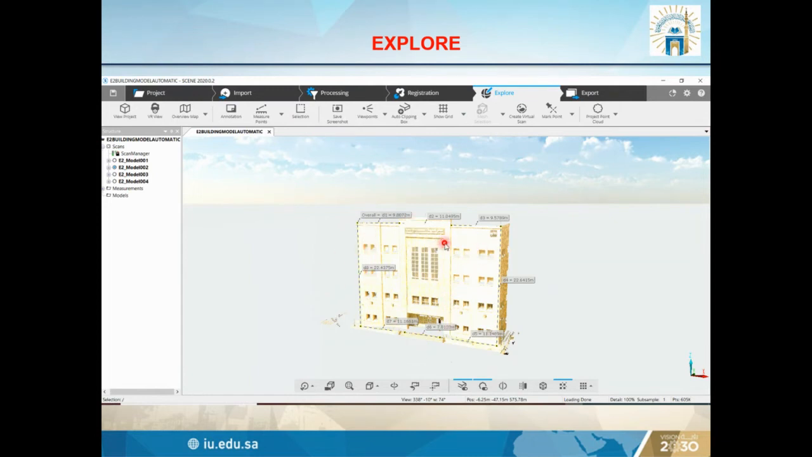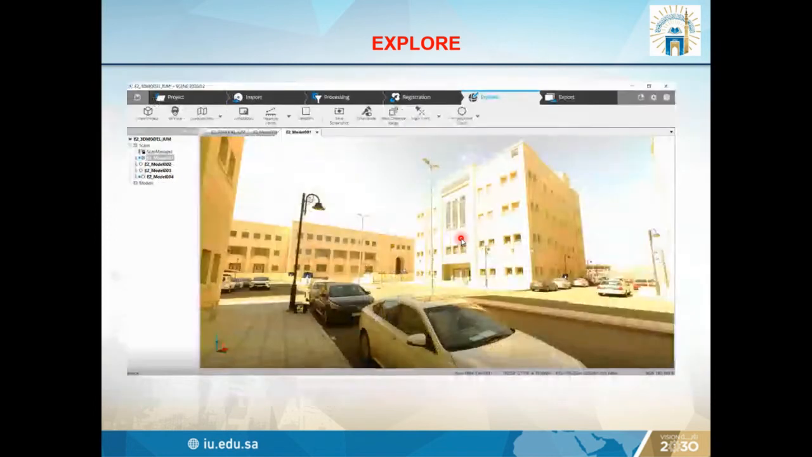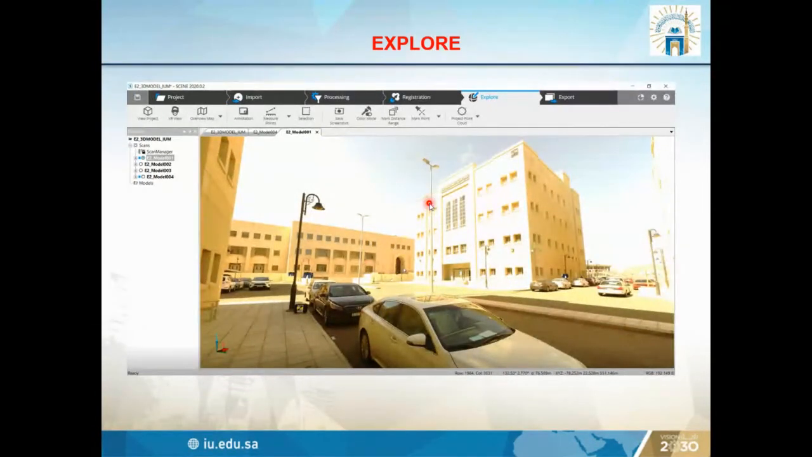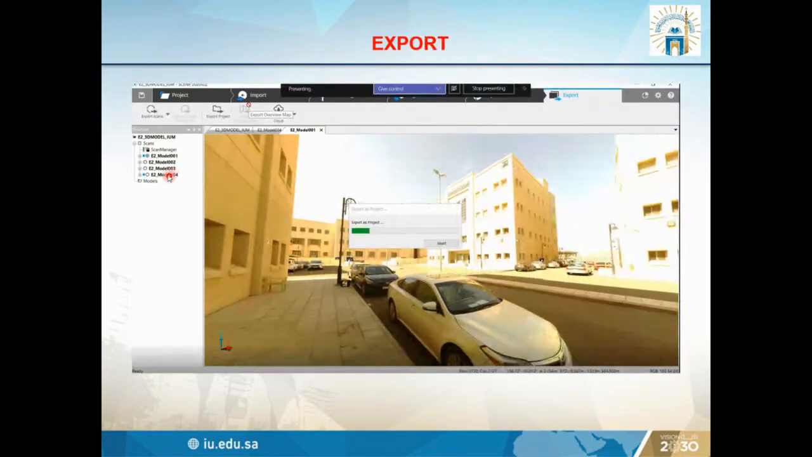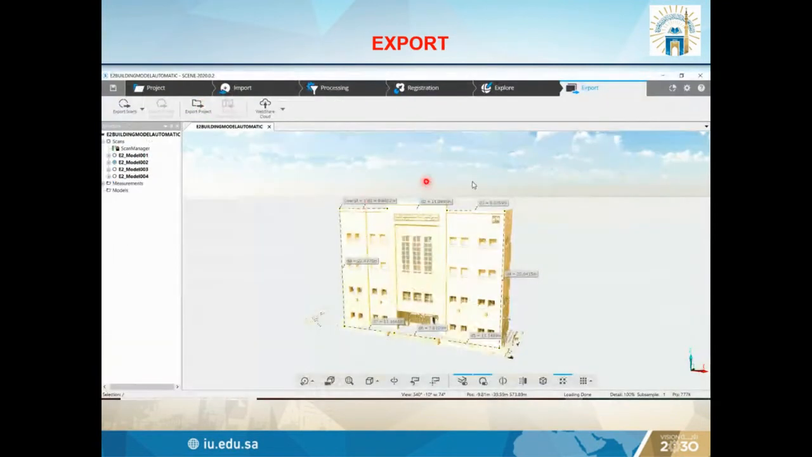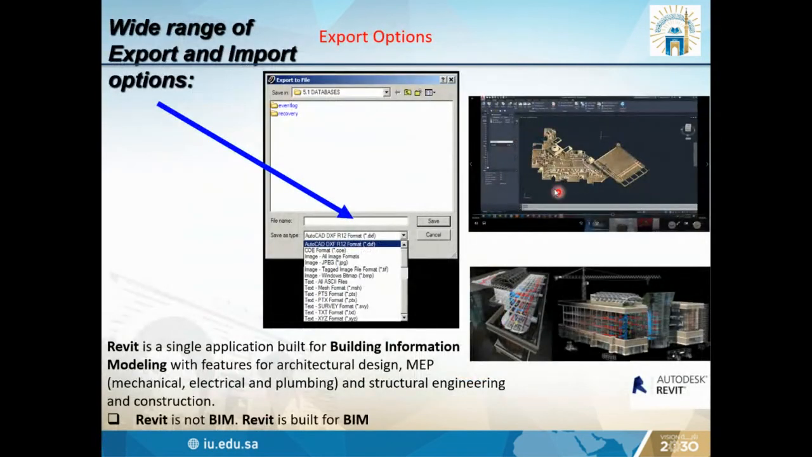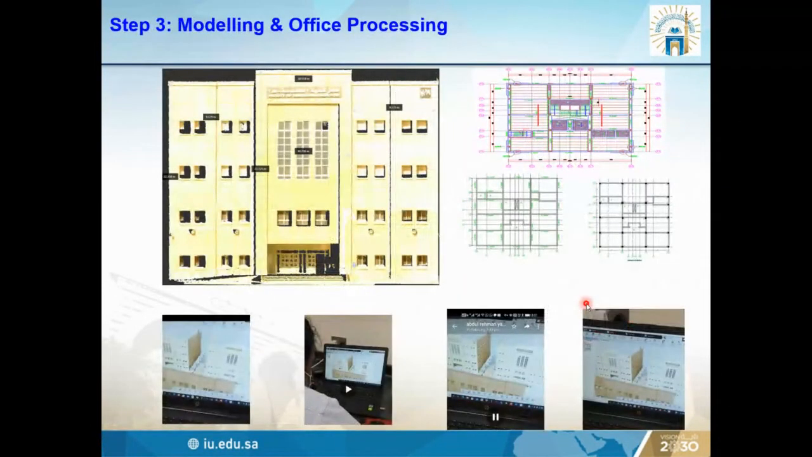So we take the measurement of the height of the building, which is very accurate according to our drawings or our model. And this is also showing the 3D model which we made from the 4 scans. And finally, we export our data into different programs like AutoCAD, and Autodesk Revit. So this is showing our model in AutoCAD, and this is showing our model in Revit.